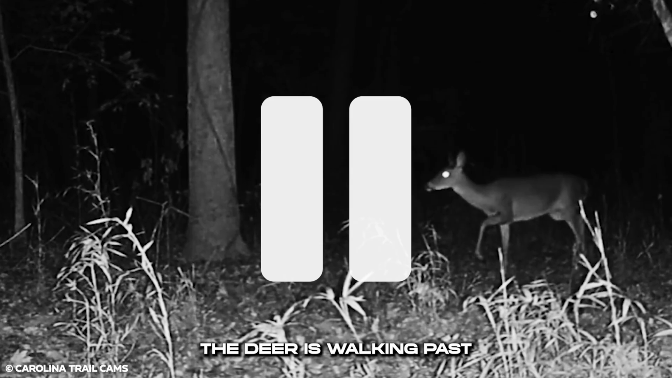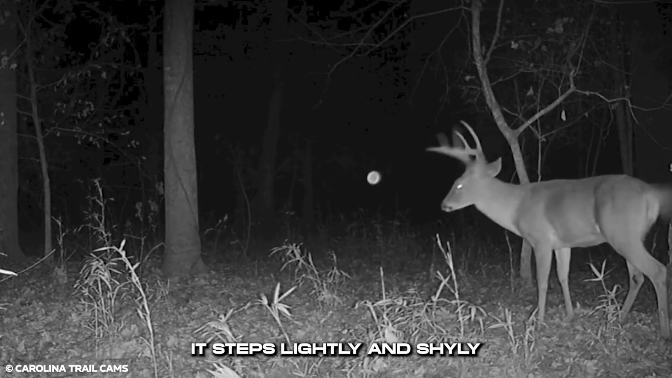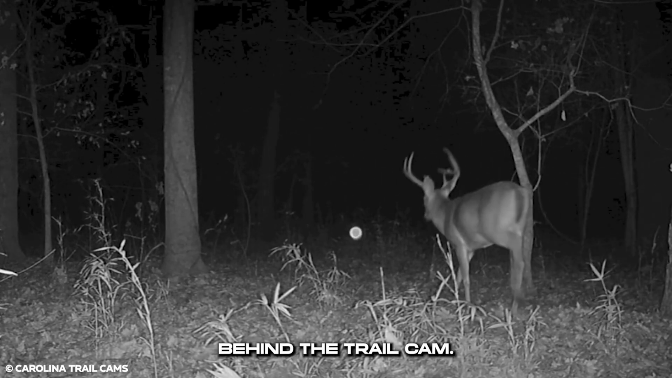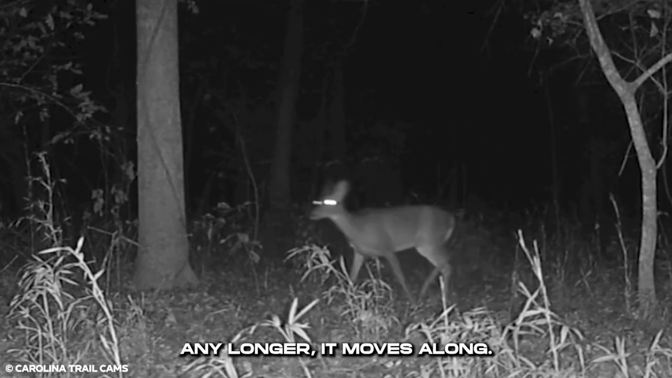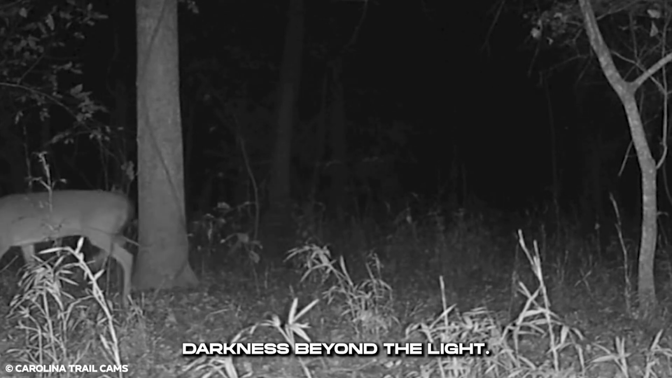The deer is walking past the clearing, but it's strange how cautious it is. It steps lightly and shyly while looking at something behind the trail cam. Not willing to stay there any longer, it moves along. Something moves in the darkness beyond the light.